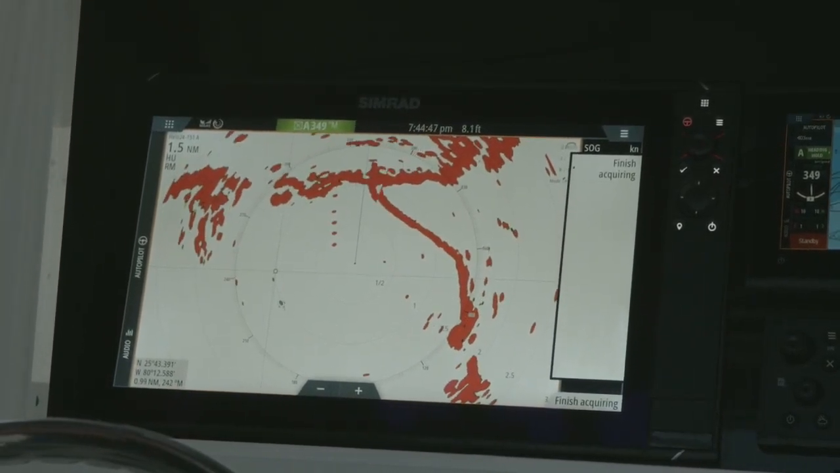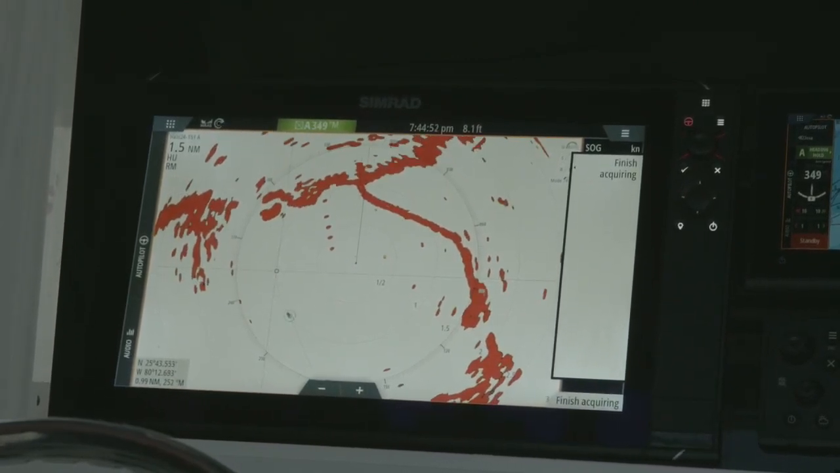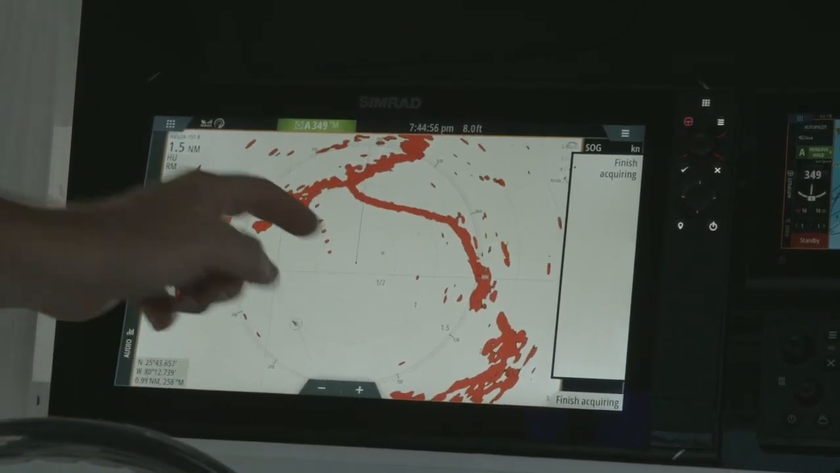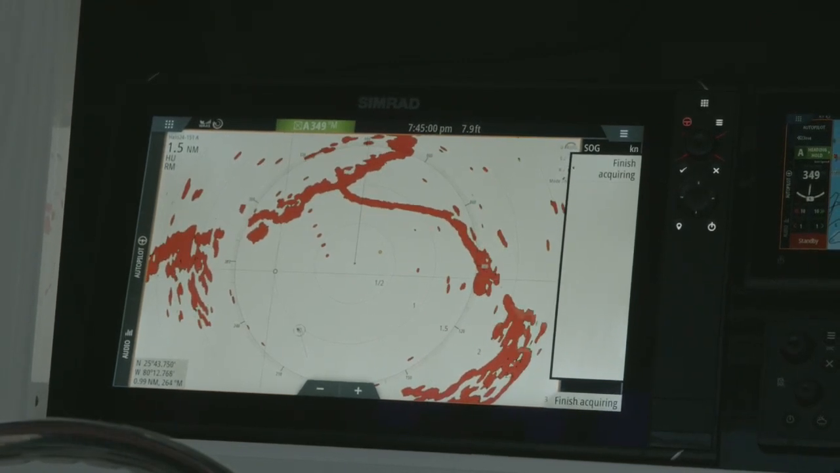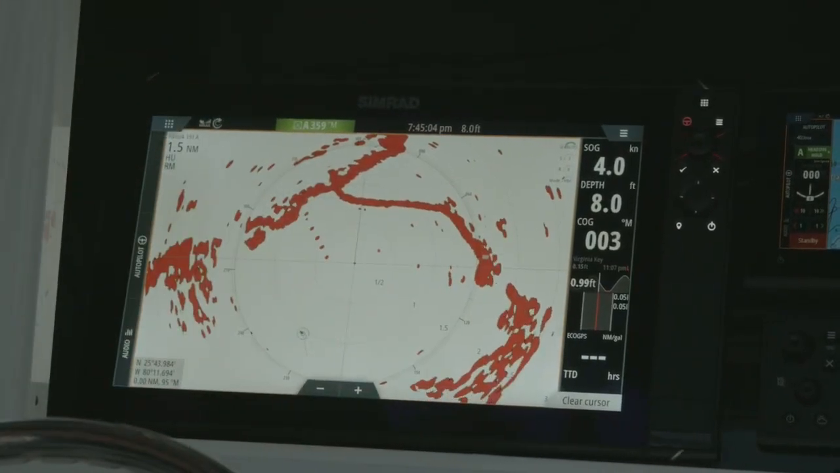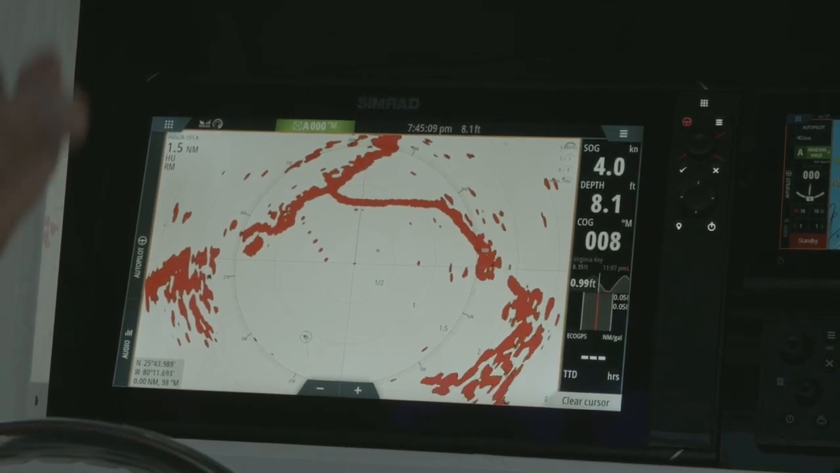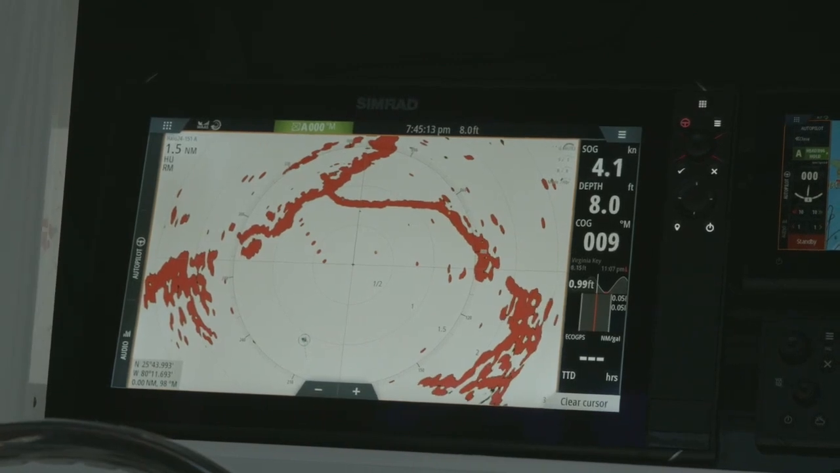That means it's got it, it's tracking it, it's trying to set up all the features and functions. Boom. Notice my extension line in the front, my course over ground line. That is because, remember, I set that up under vessels. I'll finish acquiring, we'll clear cursor. And then what's going to happen is after it sets up that, because we do have the trails, it will slowly and eventually start giving me those trails behind the vessel.